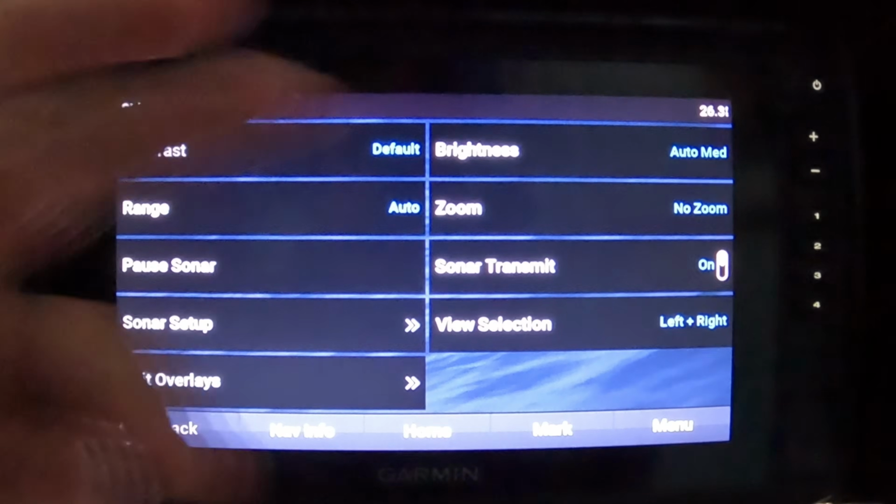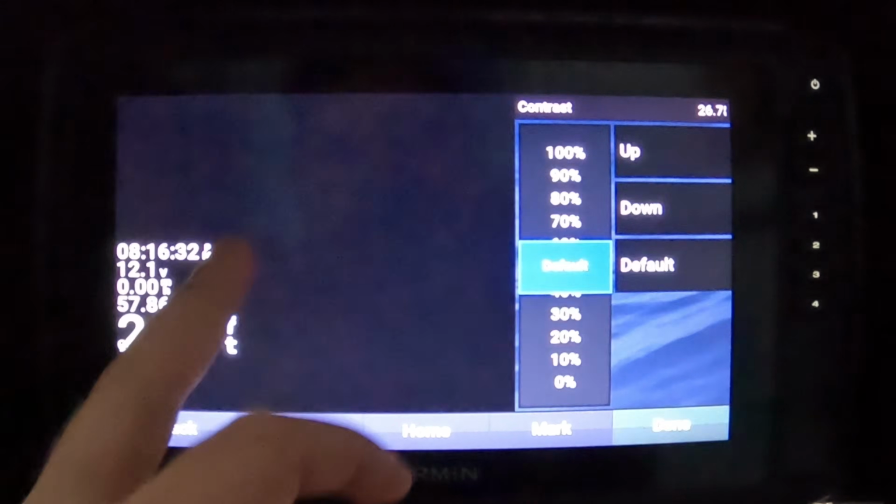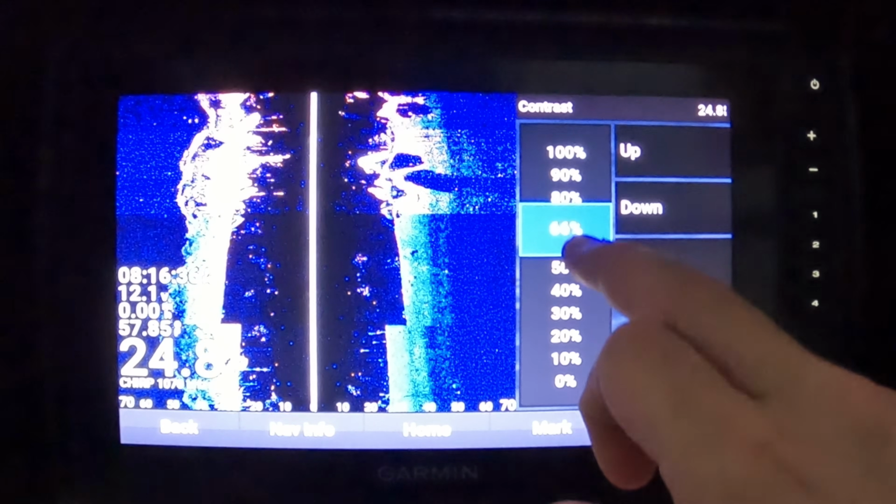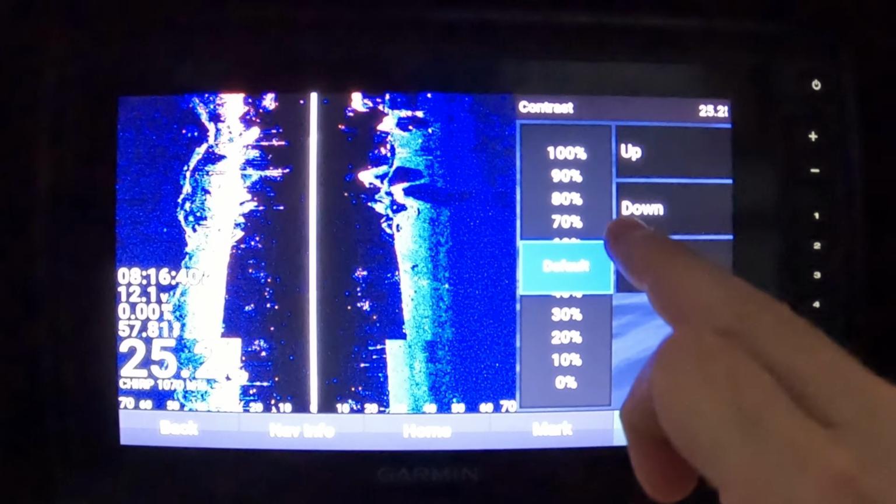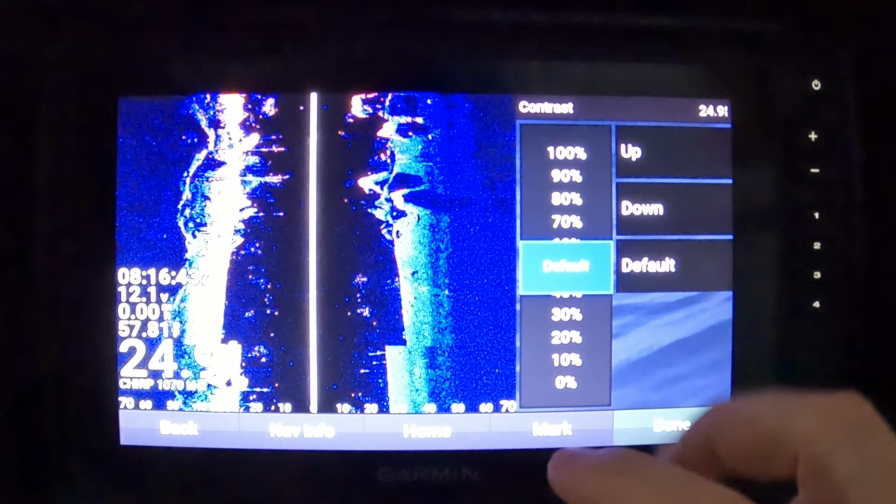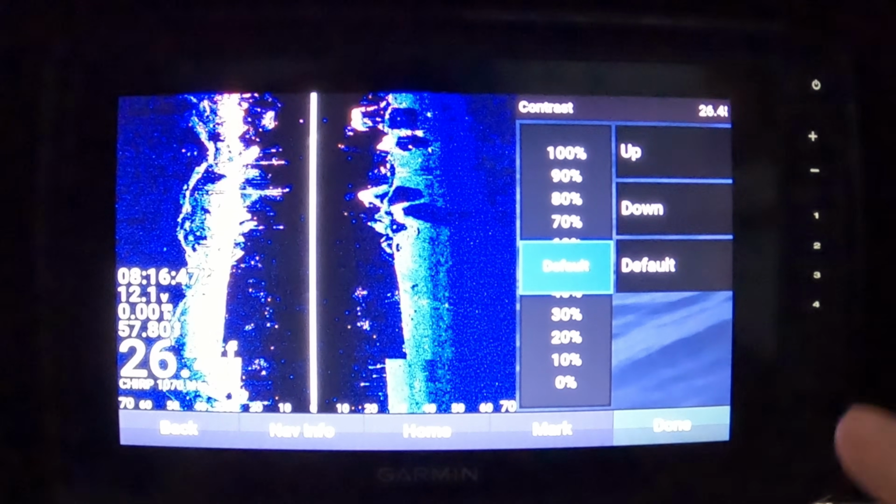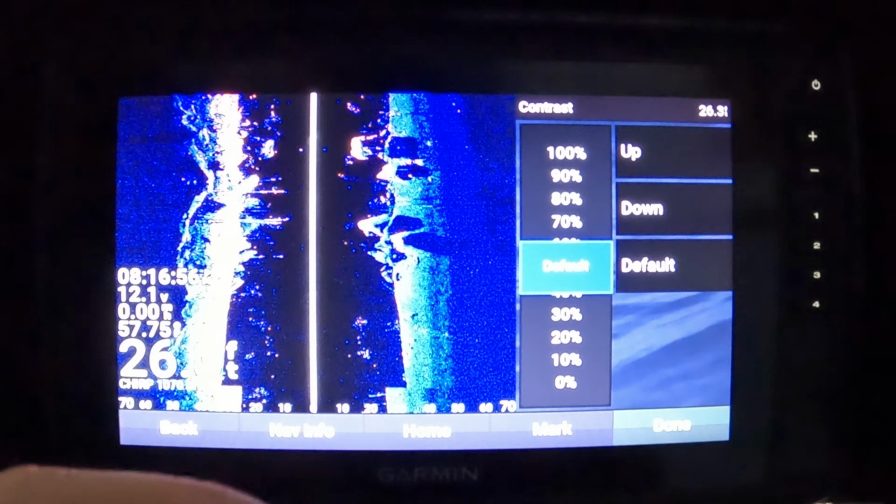Now the settings. How you get to settings, go down here to menu, and there's a smorgasbord of settings that we're going to be walking through. First you have contrast. Now of course you can go up on your contrast, you can slide down on your contrast, and I think default once you hit it goes to 50%. That's correct. And so contrast is the setting on your Garmin ClearVu that adjusts the difference between the lightest and the darkest colors on the image. So here's how it works.